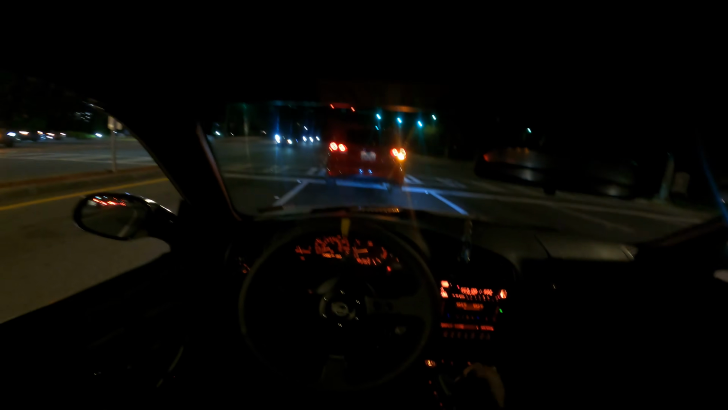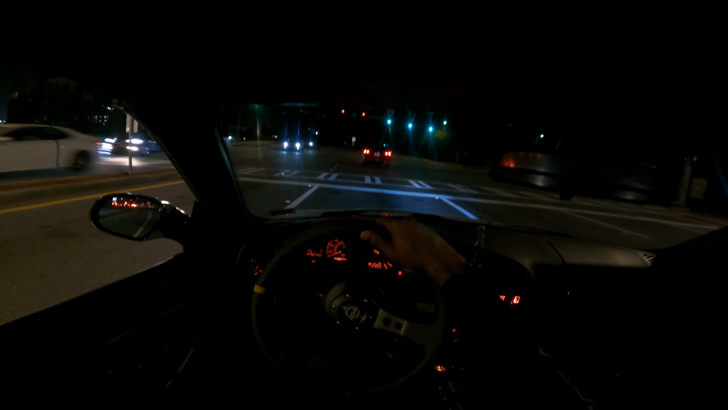Hey, my man got the E right next to me. No way. My man got the E36 next to me. Look at my man with the vert, repping the game. But I really should go ride with that man. I ain't even gonna do it though. Damn, that's fire though. I haven't seen an E36 vert on the road since I got this car. I've yet to see another one.